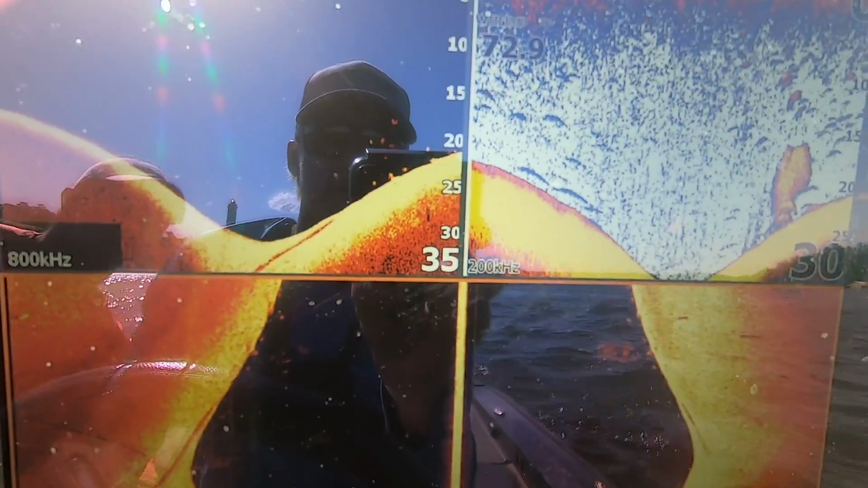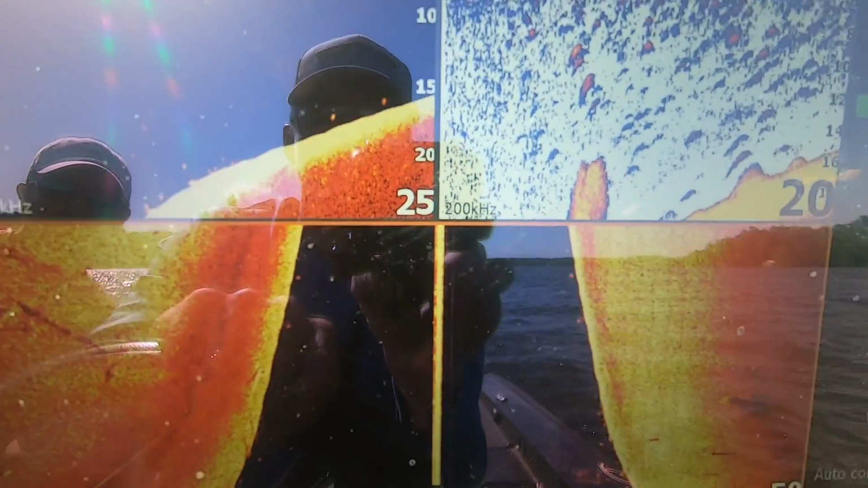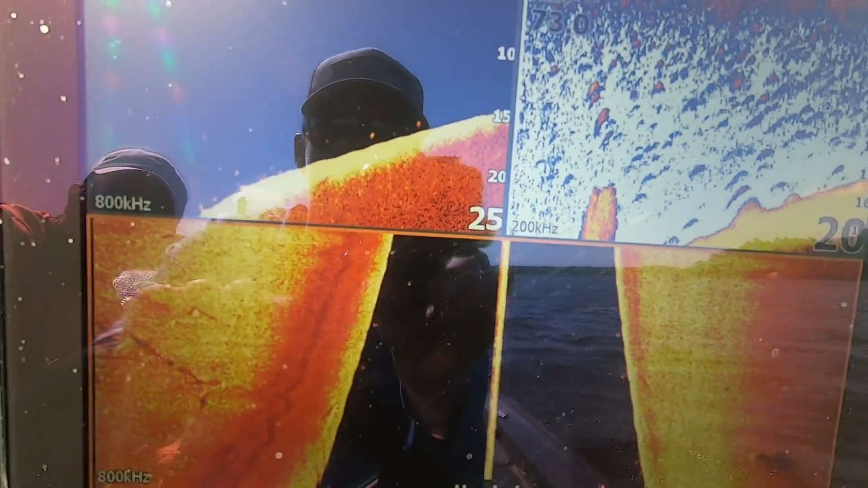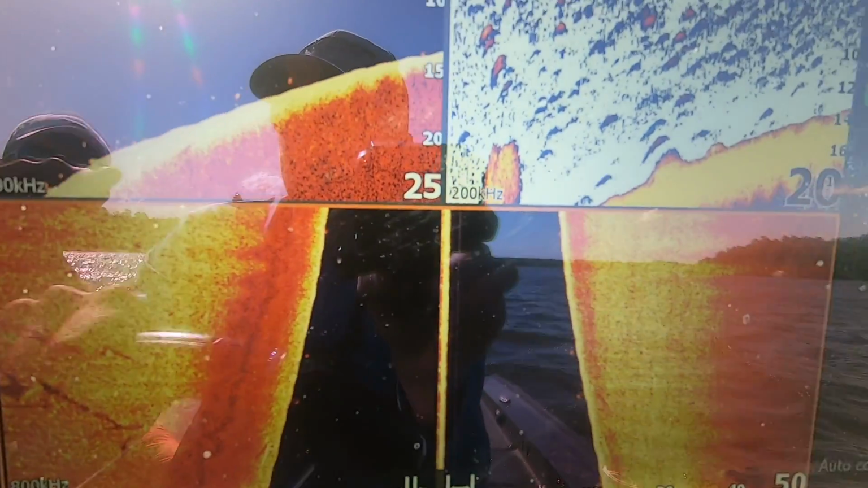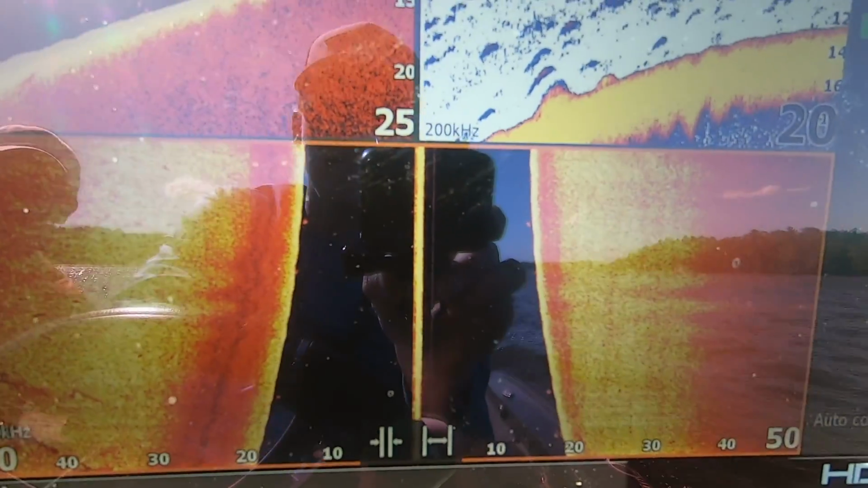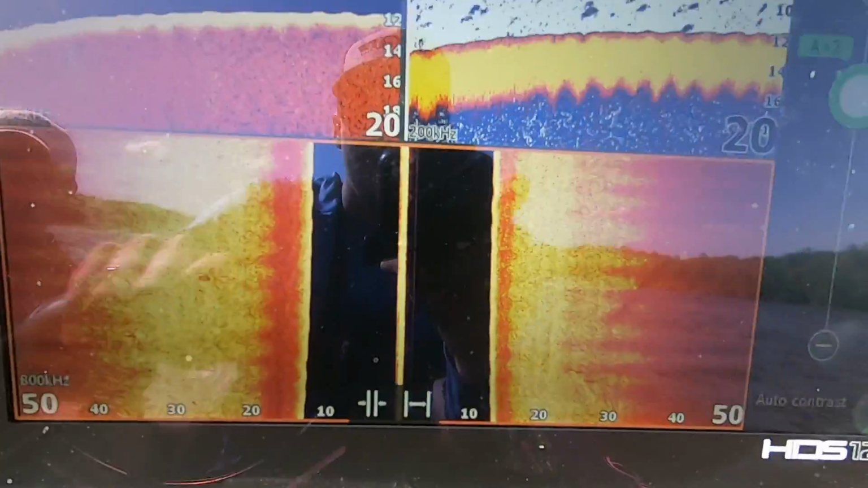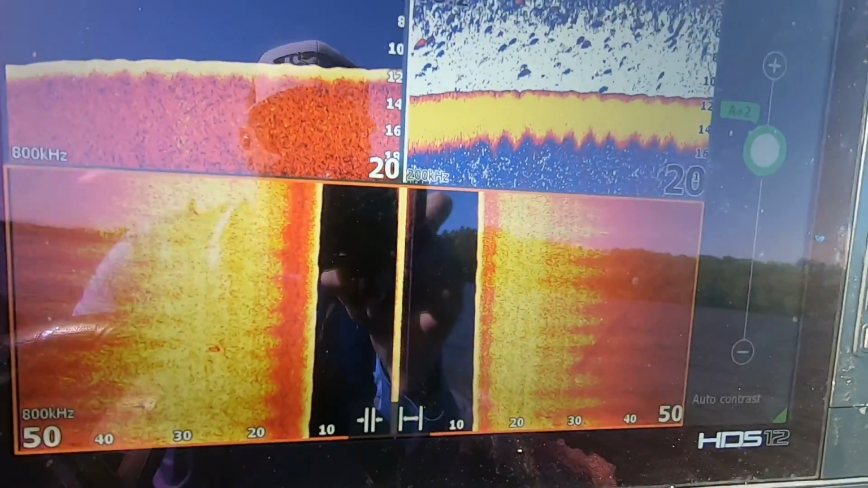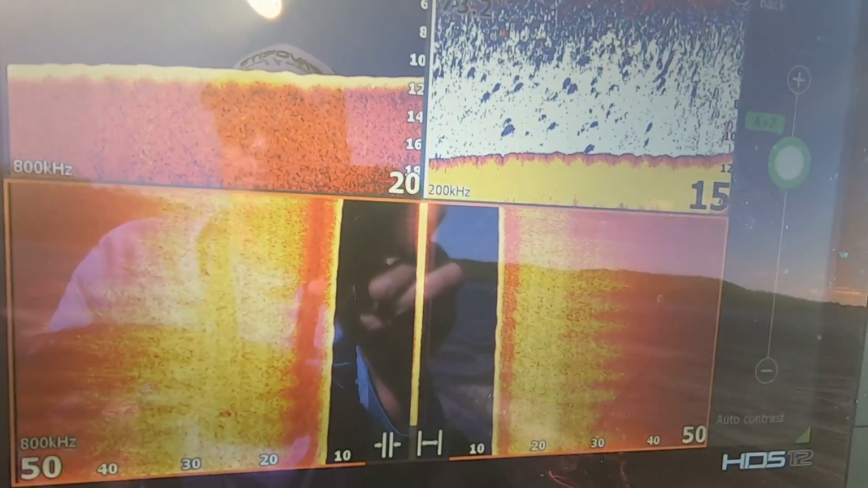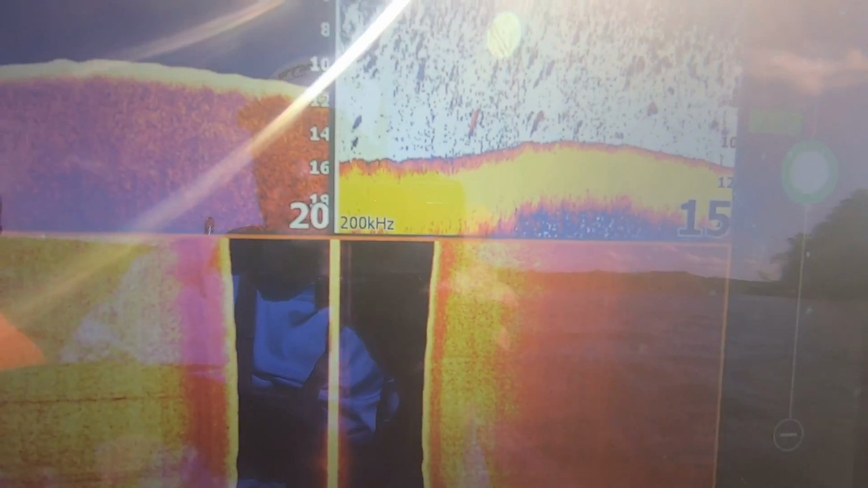All right, here we are. Let's see what we got, guys. See them on the side imaging down there? Fifteen, kind of scattered, but that looks like a pretty decent school right there. All right, here we go. Now we're getting to a little bit of juice. You see right here on my side imaging, a little bit through there. I'm just looking right now, guys. I don't know where they're gonna be at.